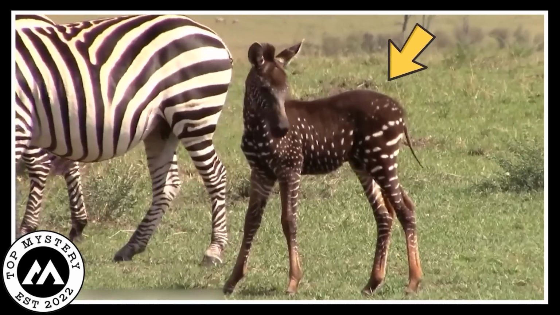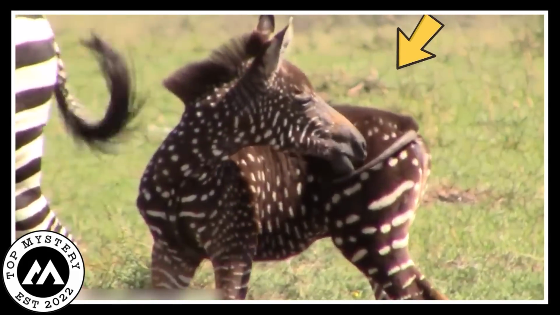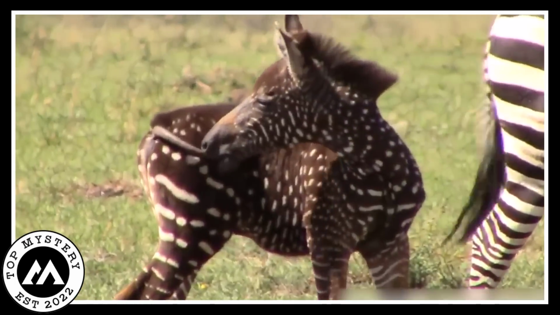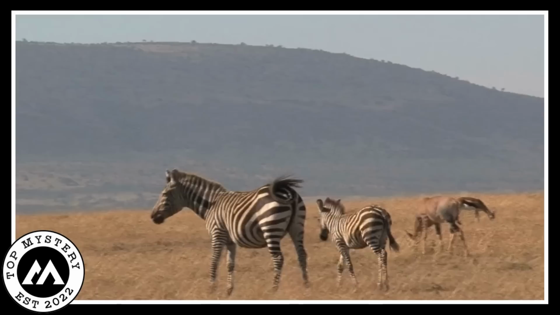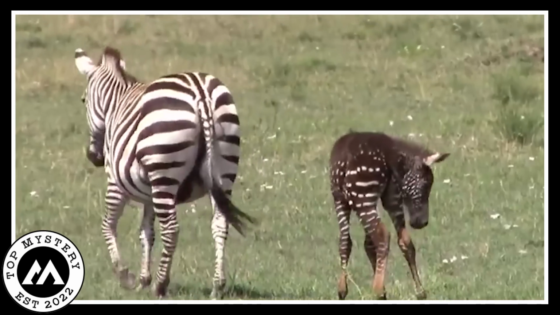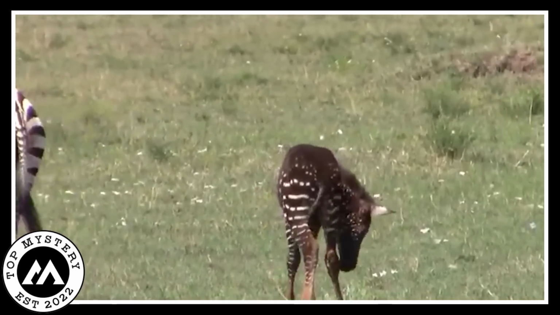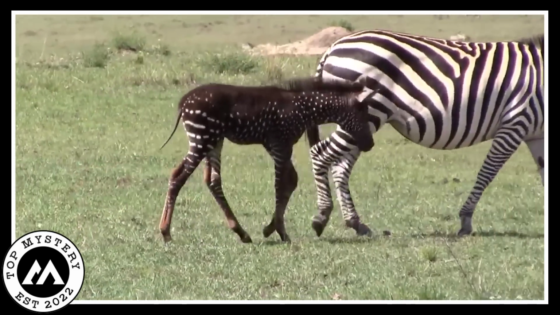So, there it was, this mysterious zebra just munching away like nothing was unusual. It was like a puzzle piece that didn't quite fit, a secret the savannah was keeping to itself. And in the wild, where surprises are hidden in every corner, this unique zebra was a reminder that sometimes nature likes to throw in a twist just to keep us all wondering.